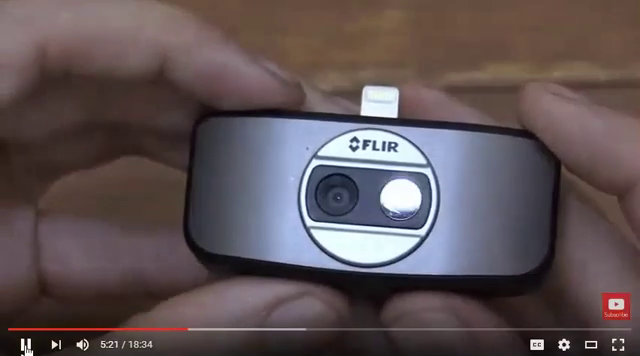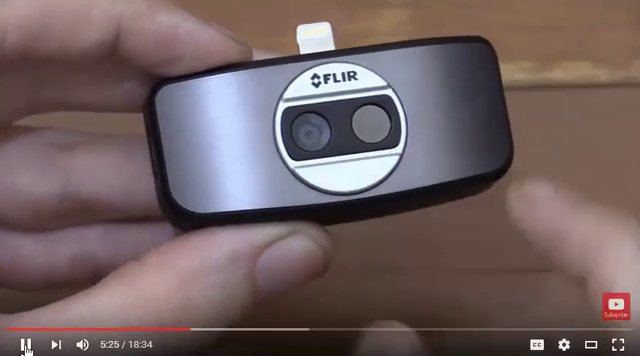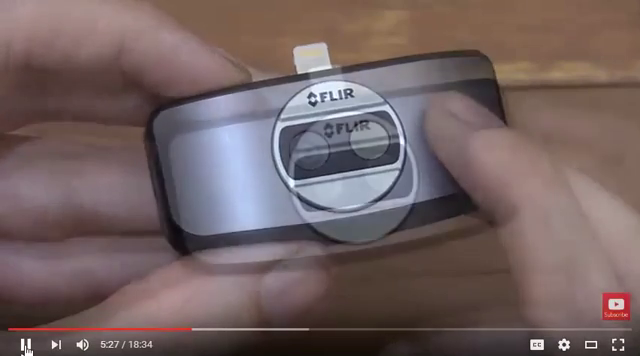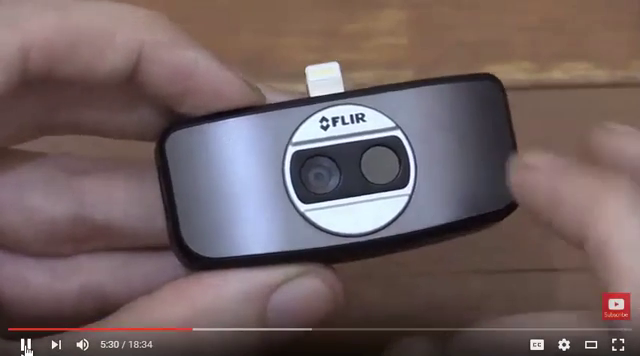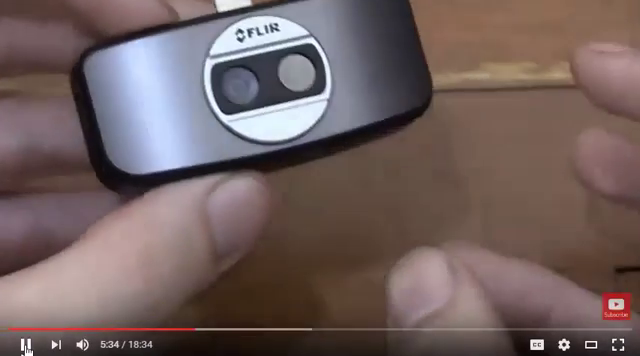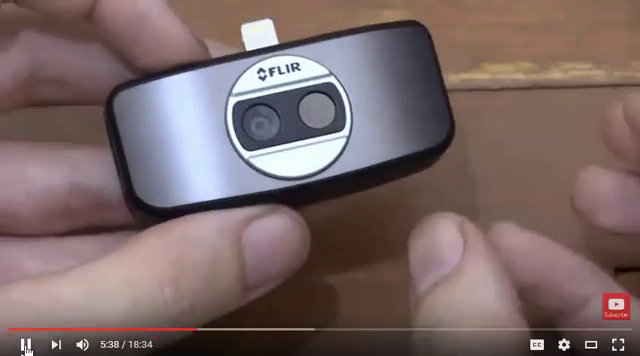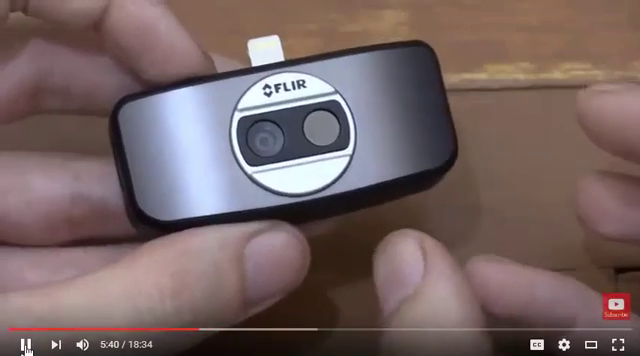Now one thing you may have already noticed is that there are two cameras on here, and this is another thing that sets it apart from some other thermal cameras. It uses FLIR MSX technology, which basically combines a thermal camera and a standard camera into one image. So that means rather than just having, say, a blocky thermal image where you can't easily make out what's going on,